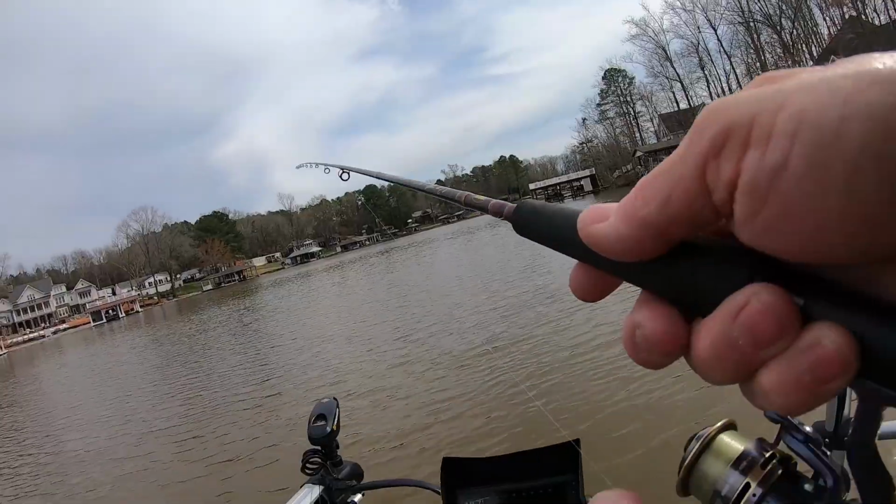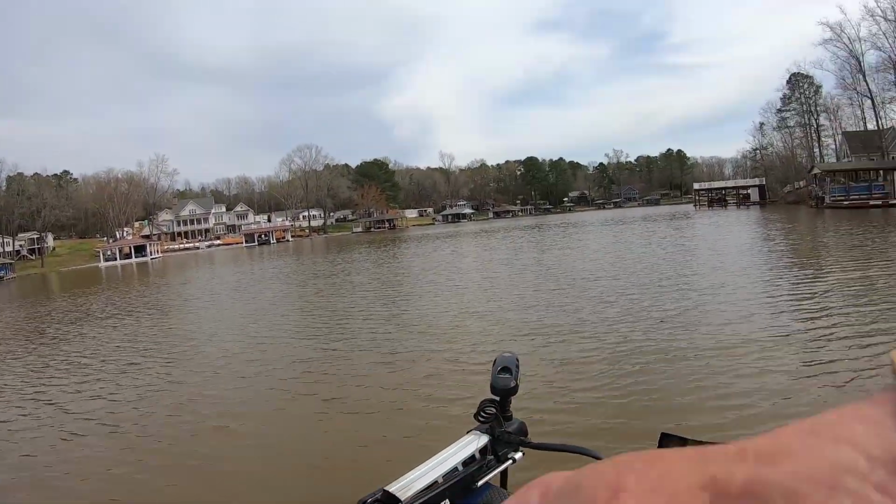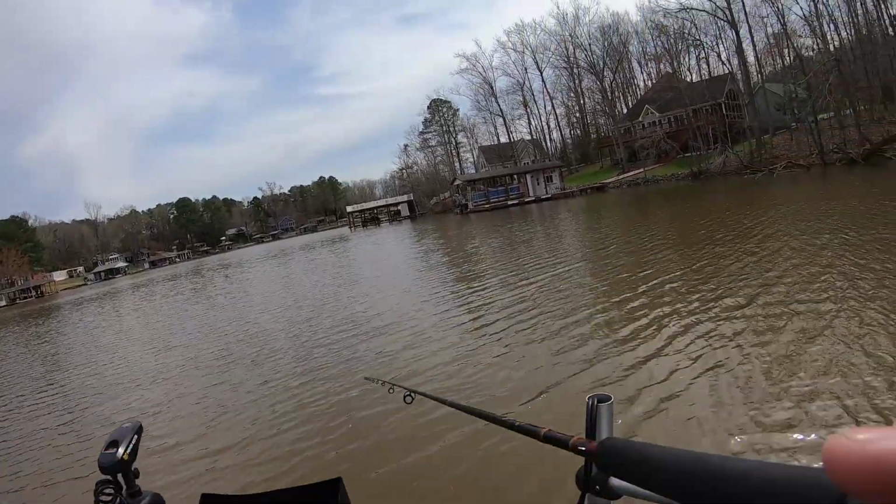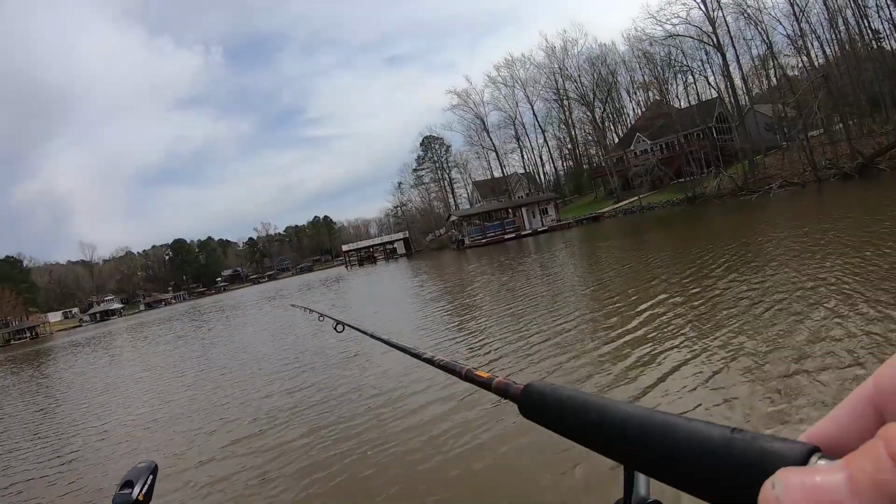All right, let's see if we can find a couple more, guys. That was live action, wasn't it? I forgot to do the Turtle Man holler. But here's one here at 25 feet. So they're moving. I'm just sitting still. I'm letting them come to me.